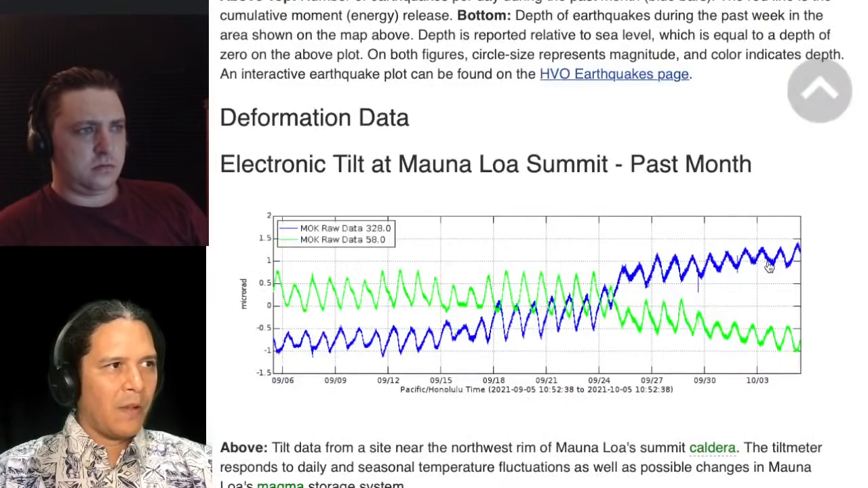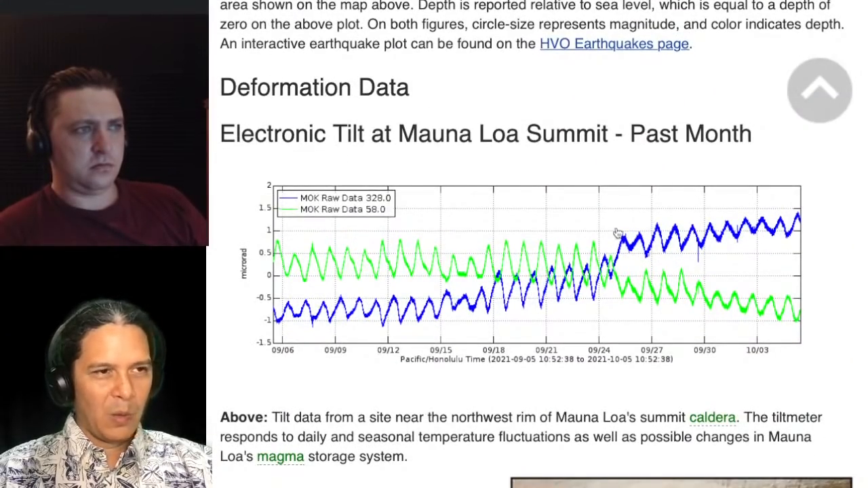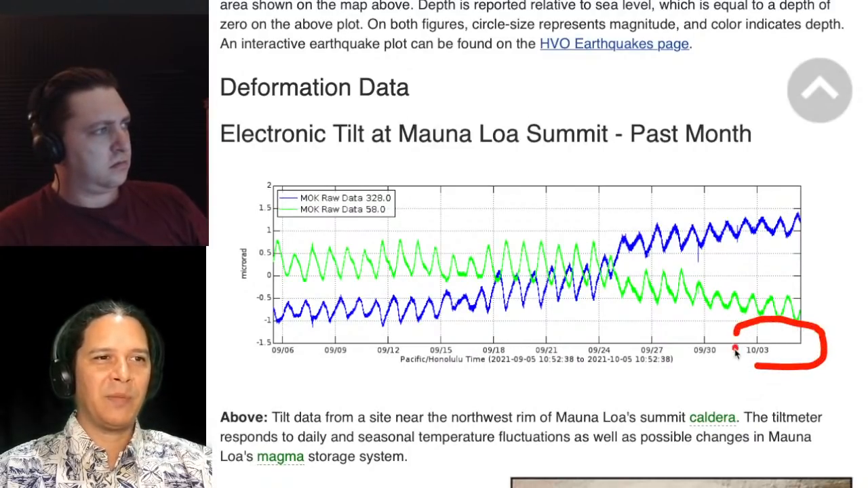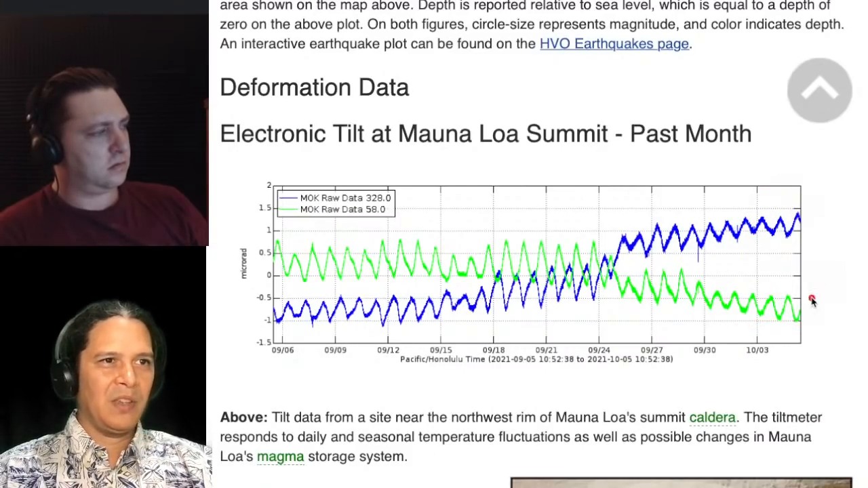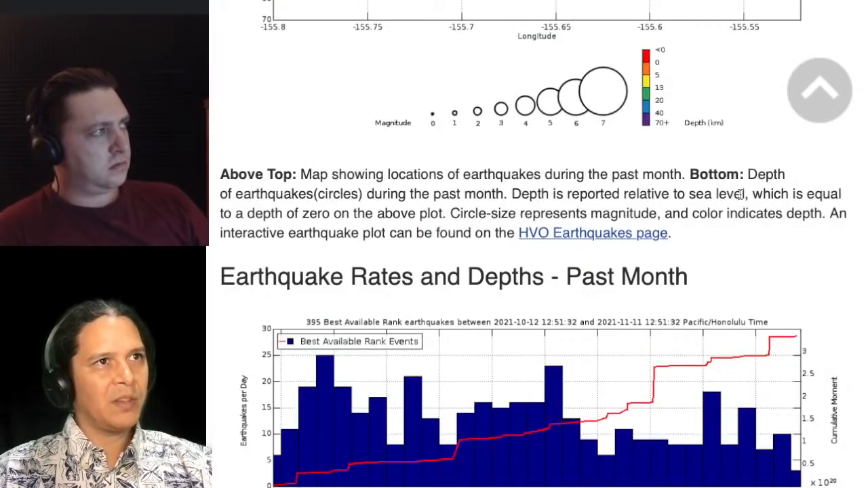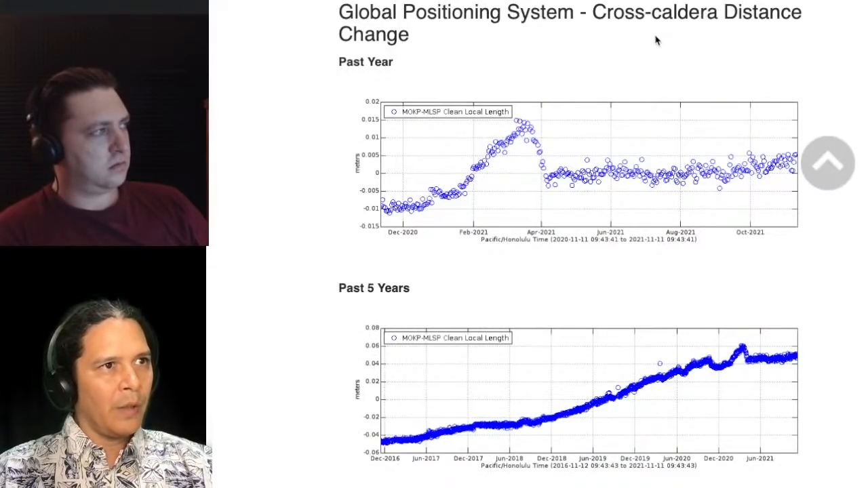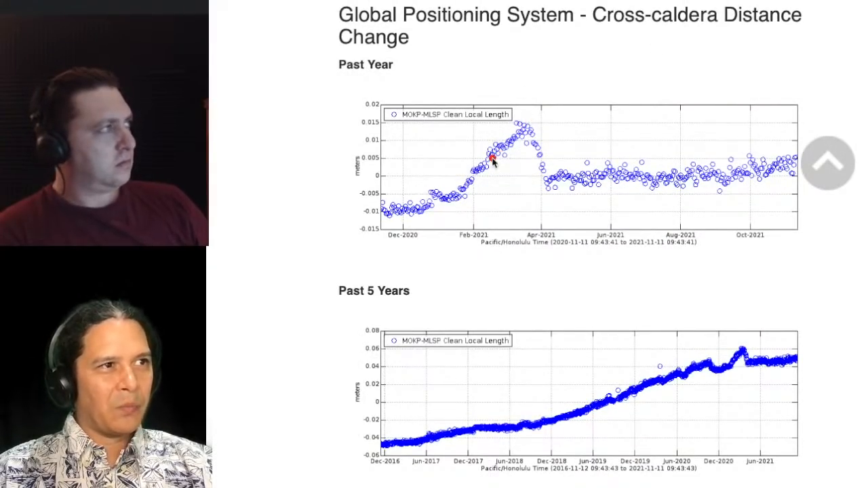Right? And so just to note, the tilt on Maunaloa, if you're looking at the web pages, has been some things going wrong with the transmission. Our last data coming in is about a month ago, so the tilt doesn't seem to be updating quite yet there. So, all right, here's the GPS that we just looked at with that small little change right here.